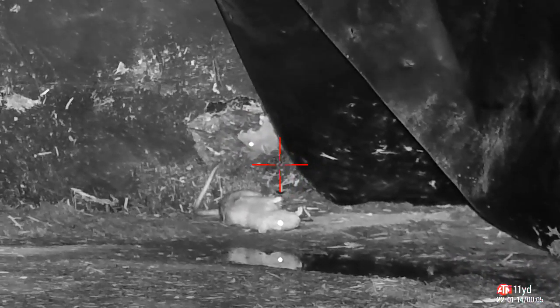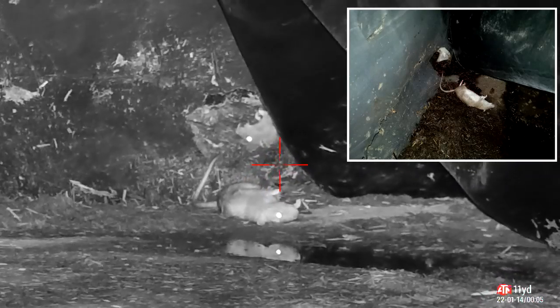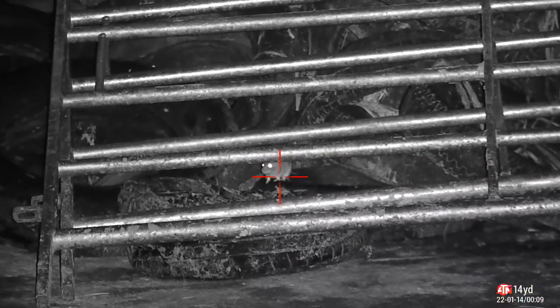He might not be feeling well. There he is. If he wasn't, he's now got a severe leg ache. That shot absolutely poleaxed him and rolled him over there. A little further down the yard, spot this one here. I can't quite get a clean headshot on him because of that metal bar. So I'll go for an upper body shot.